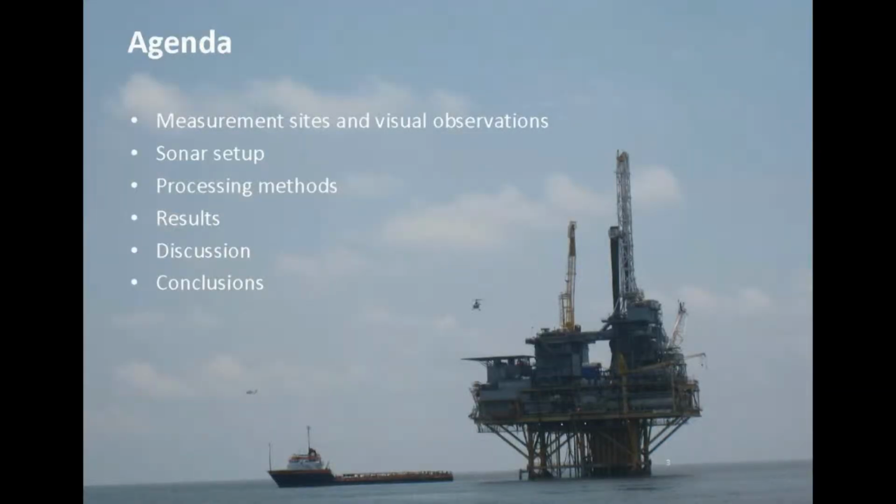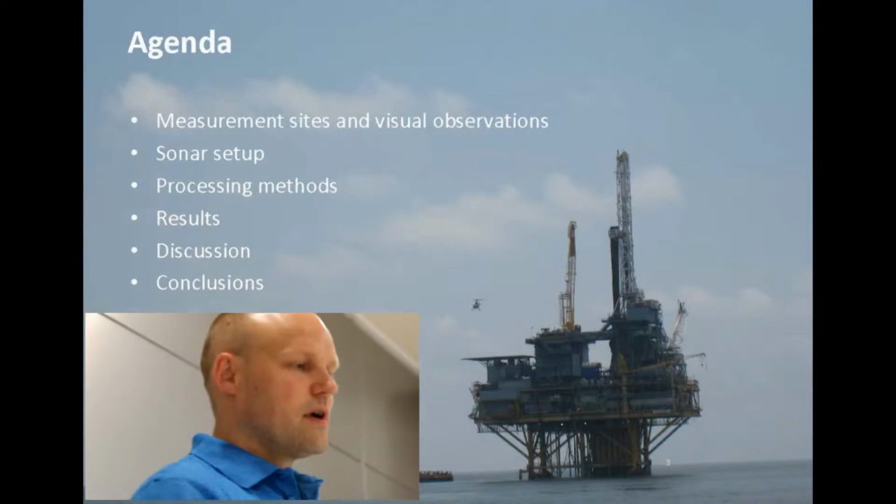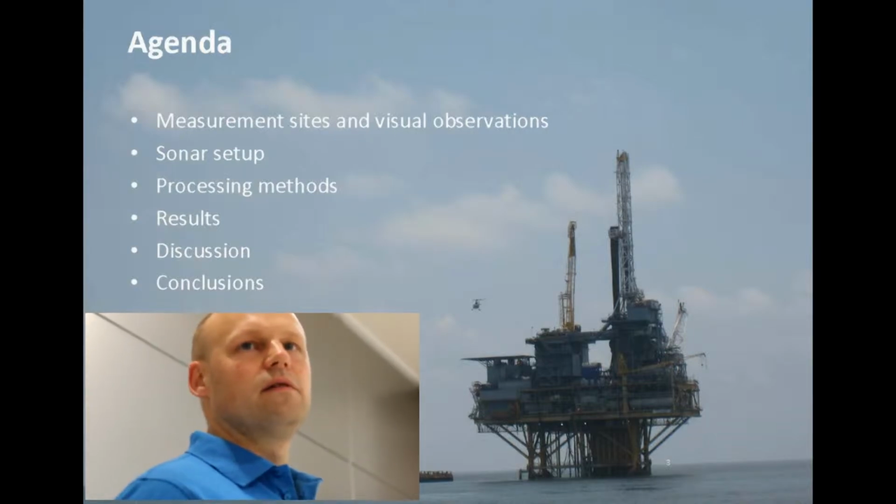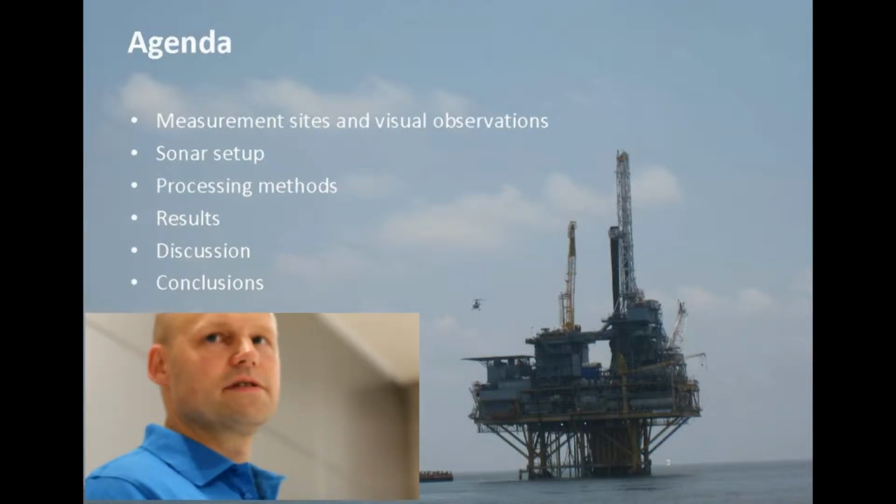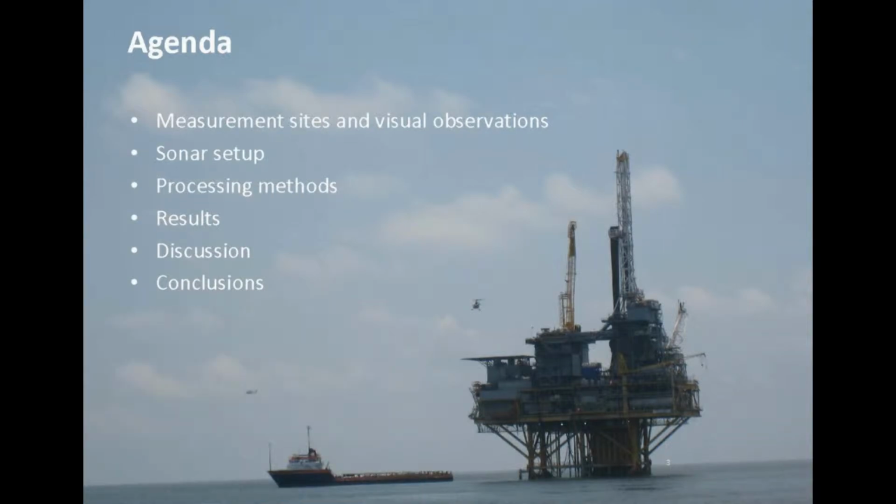The agenda is as follows. First I'll present the sites where we observed the oil and where we collected data, and what we could see with our own eyes. Then a brief presentation of the sonar installation and setup, how we tried to collect data the best way with the tools we had. And then some words about the processing methods, how we process the data and extract the information as best as possible. Then finally results, a brief discussion and conclusions.